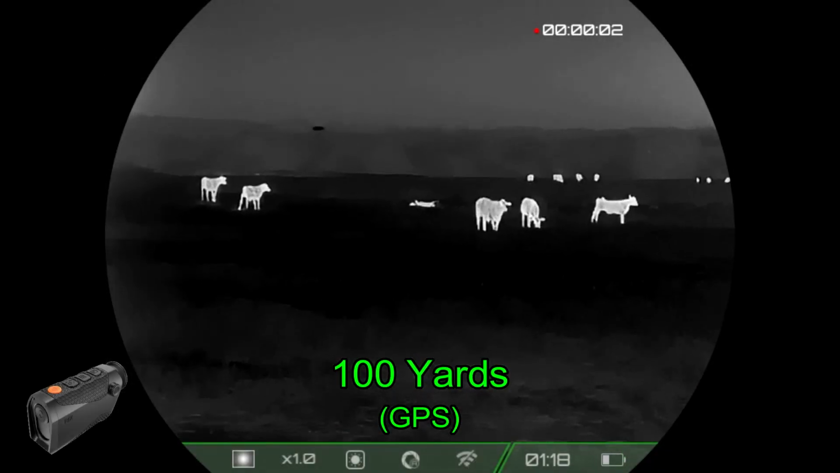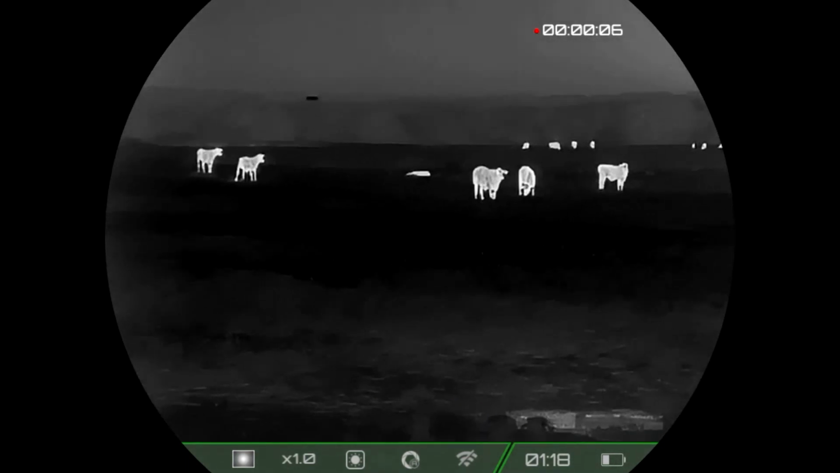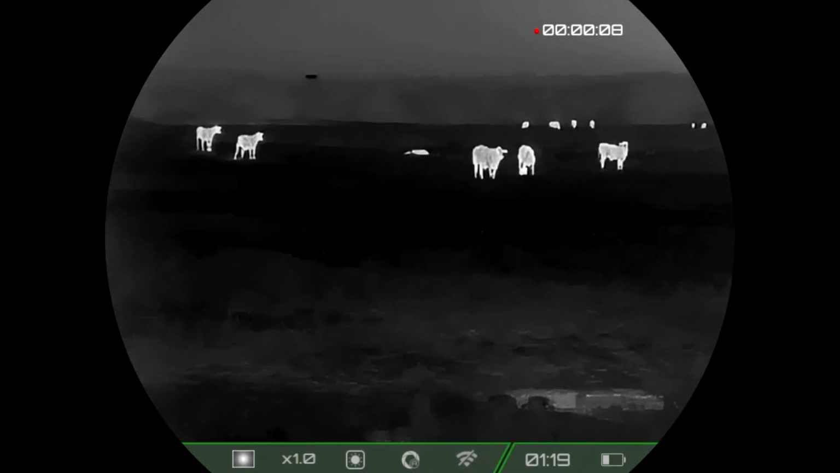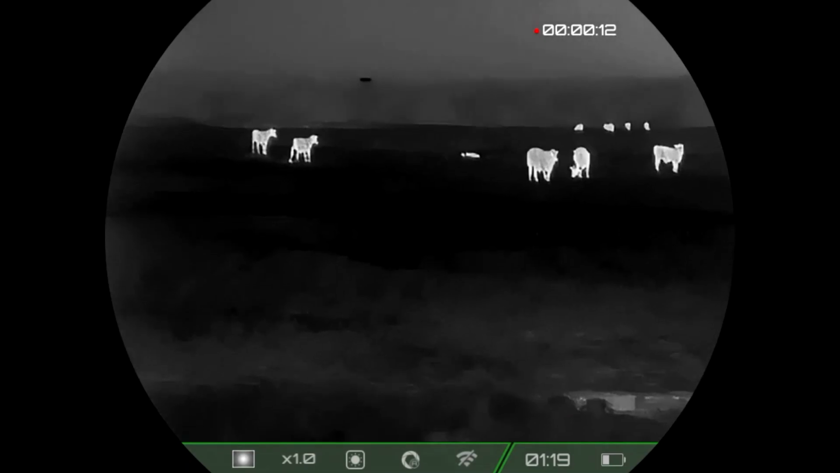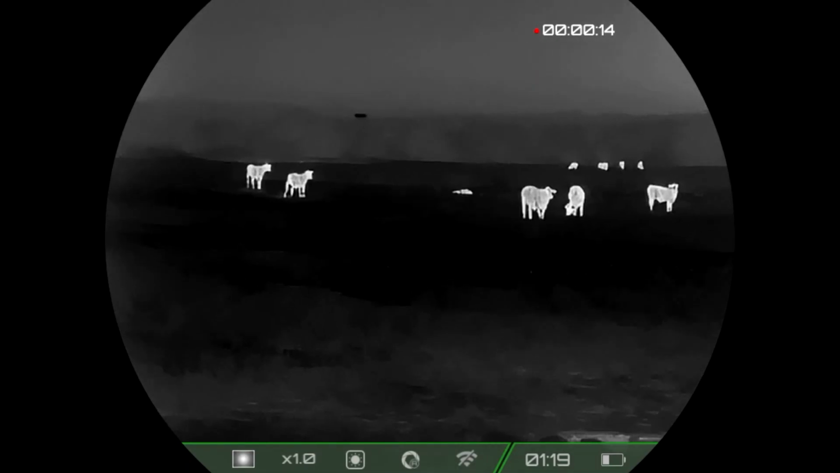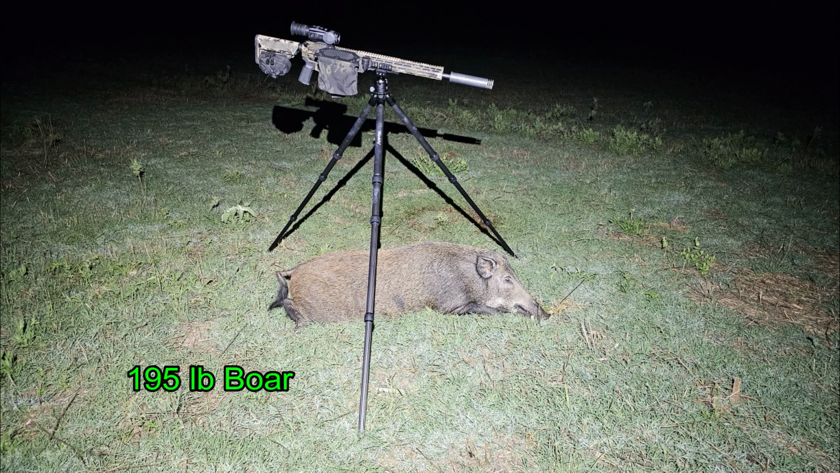And now just for a comparison view with the Pocket K3, just to give you an idea what that looks like. And no other hogs are visible. And the cattle are confused. The hog turned out to be a 195-pound boar.